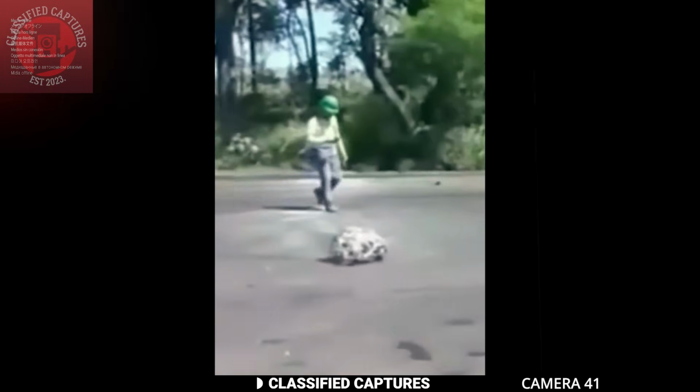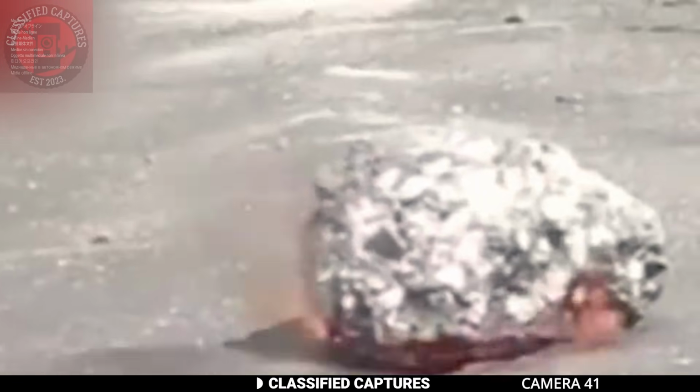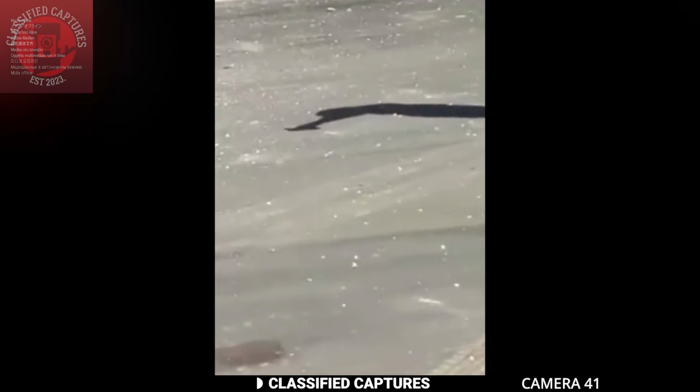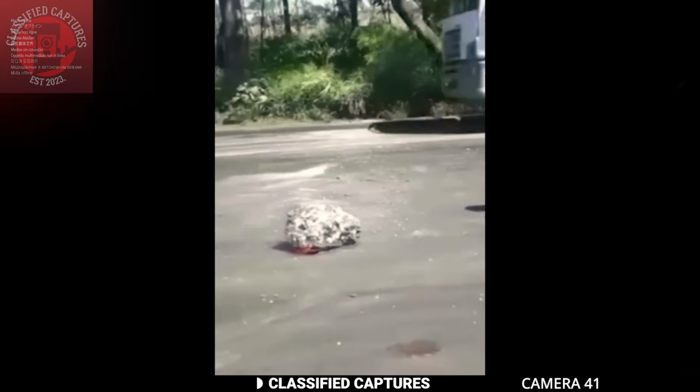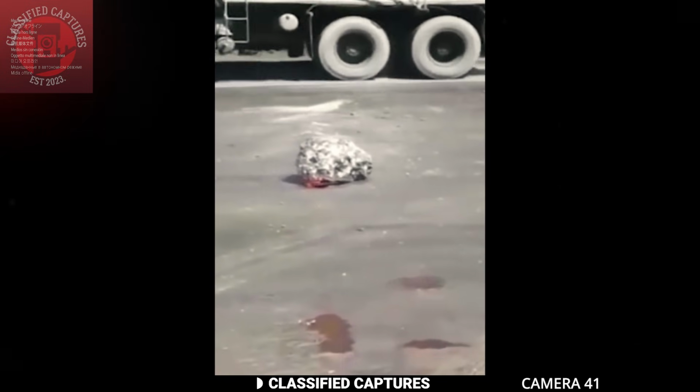Local authorities, however, provided a different perspective, asserting that the mysterious object was a component of a machine from a nearby factory. Despite this official explanation, the factory itself has yet to confirm or deny the association with the enigmatic metallic sphere.